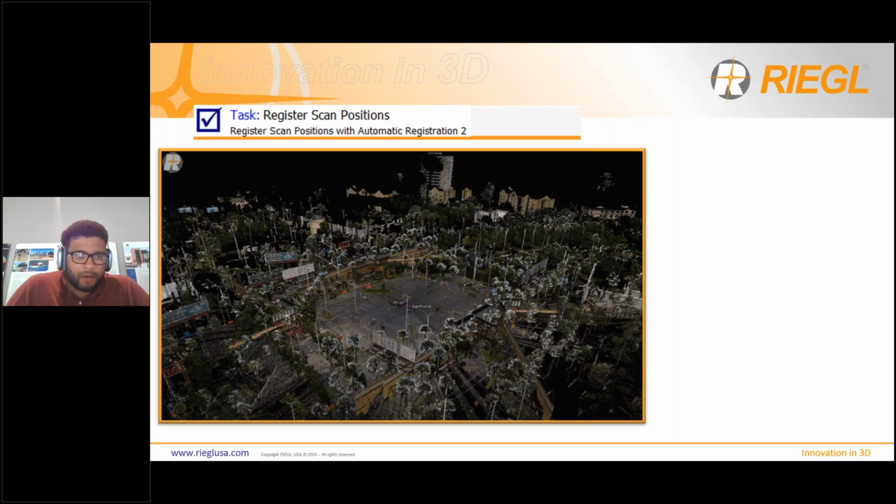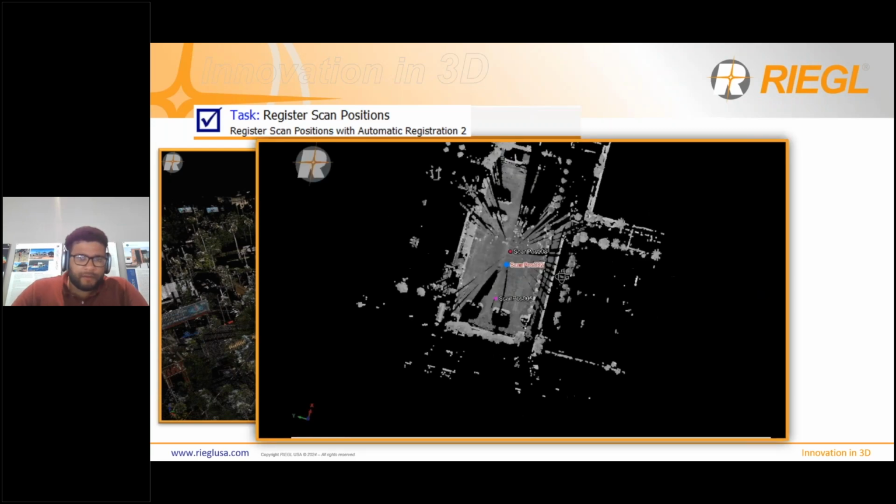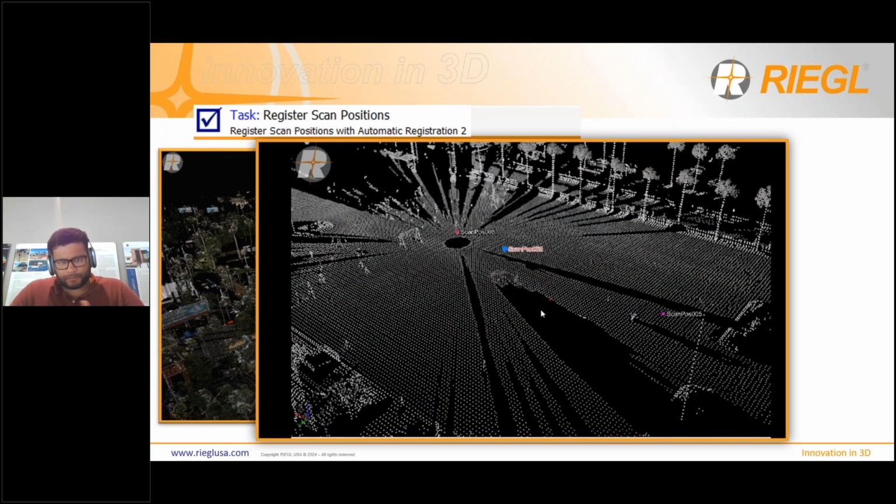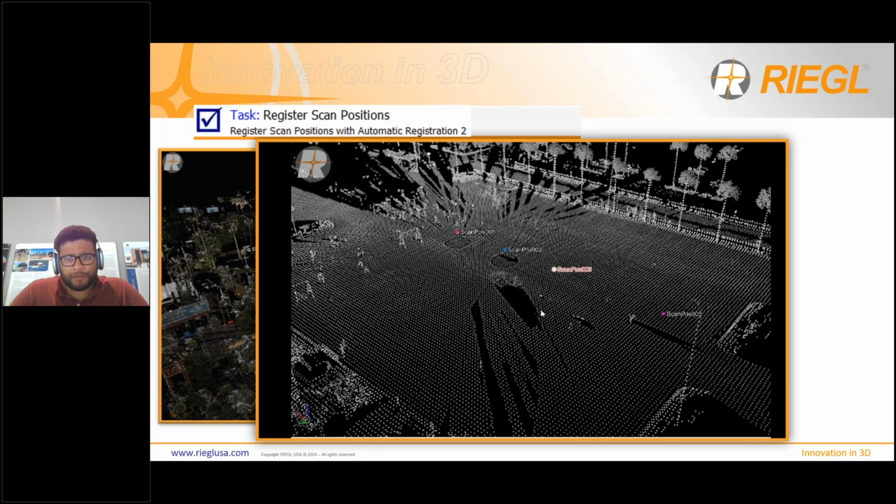In RIEGL, there's a tool called automatic registration 2. It's very simple in how it works. You start it. It goes through your data in numerical order, so it starts on scan position 1 and then ends on the last scan position. In this example, there's only 8 scan positions that it goes through. It'll look through the scan positions, find common features, overlap, and things like that, in order to stitch the scan positions together. So here's a quick video of automatic registration 2 in action. Every time it turns red, that's overlap that it found between other scan positions.